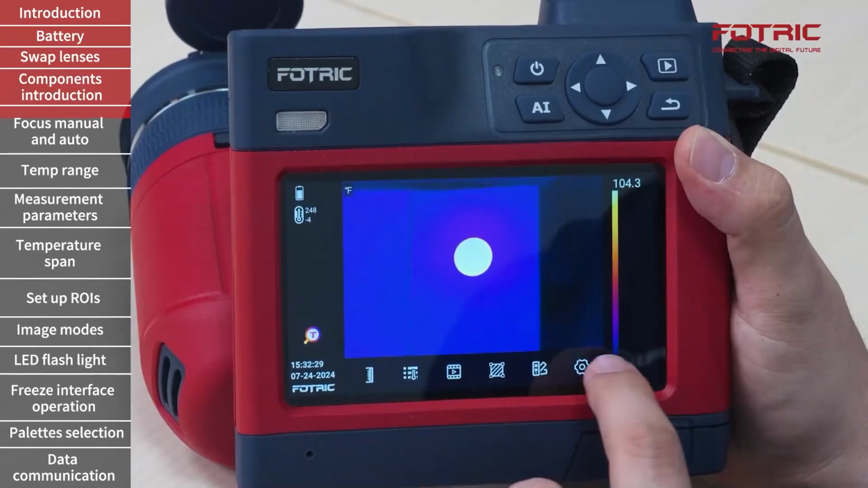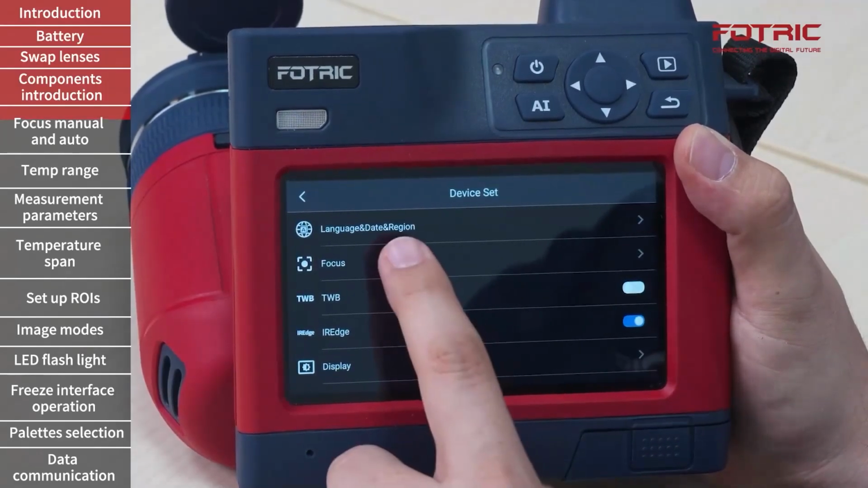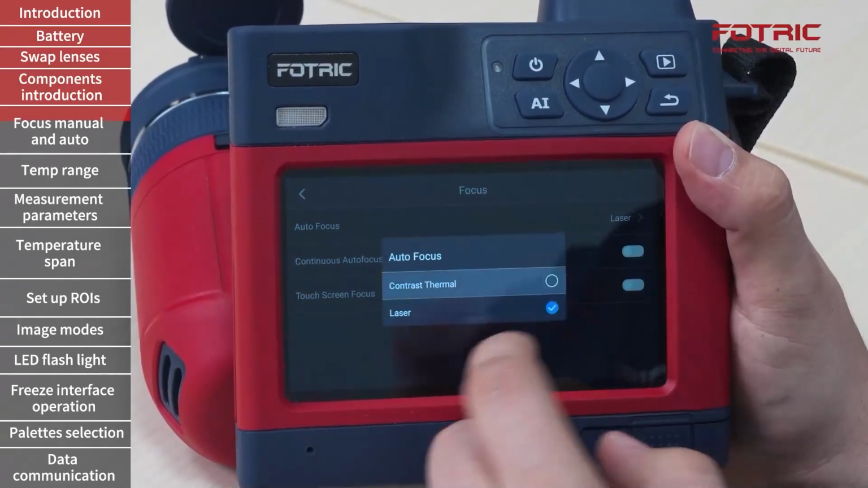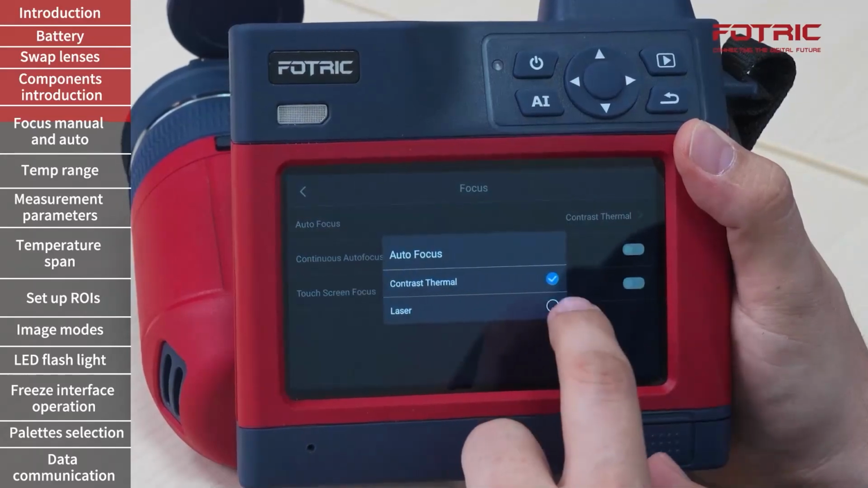The autofocus on the camera works in different ways. I can see here in the main menu, settings, device set, focus modes. The autofocus can either use contrast thermal, which is the one that I was using previously, or laser distance.